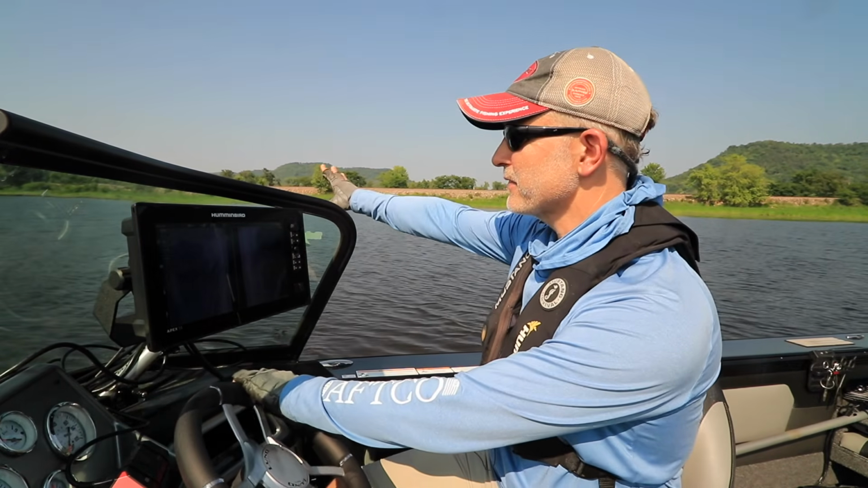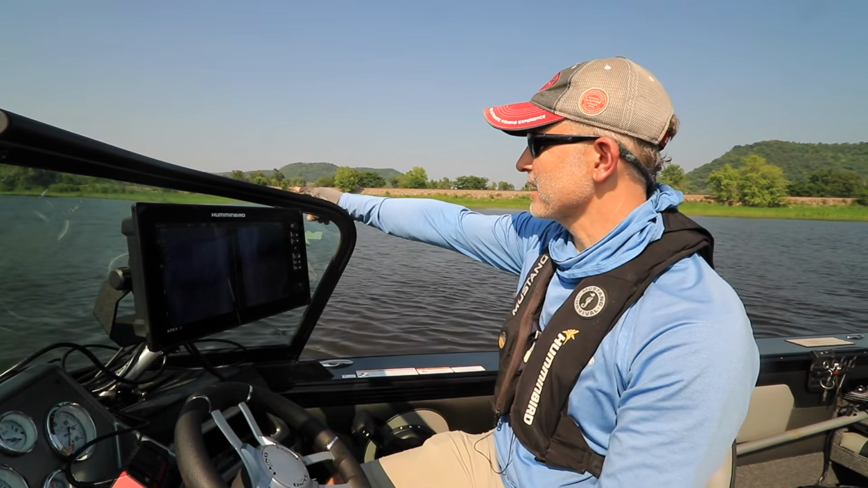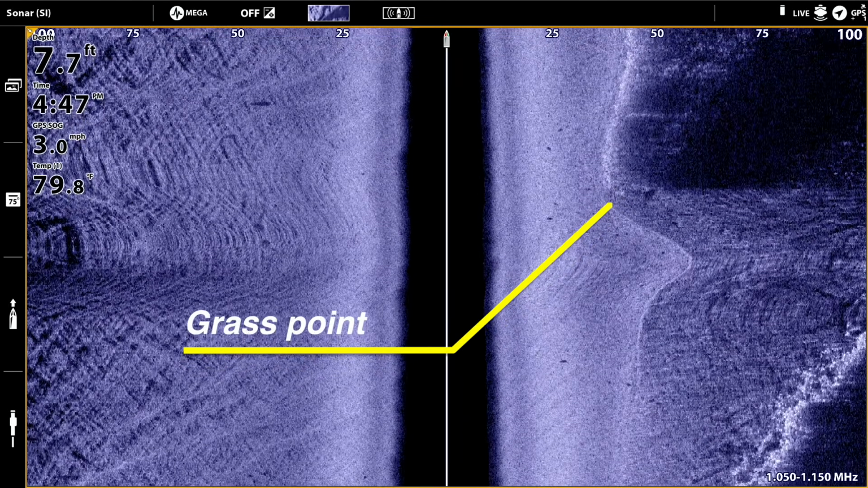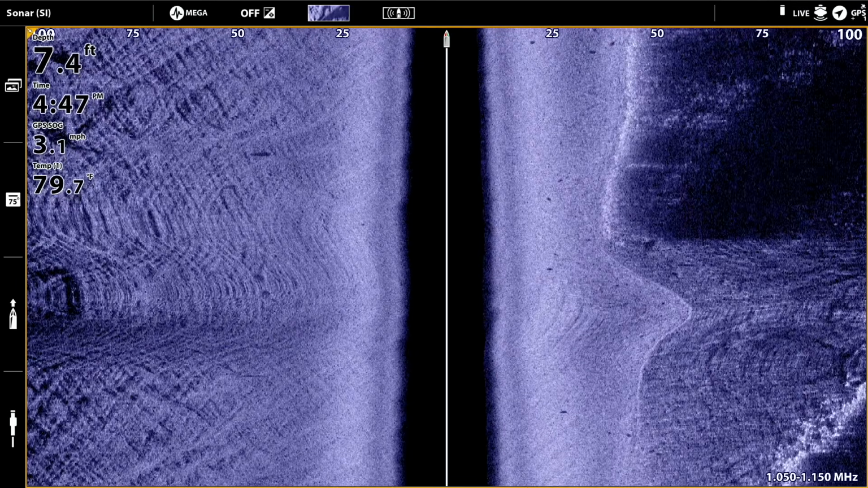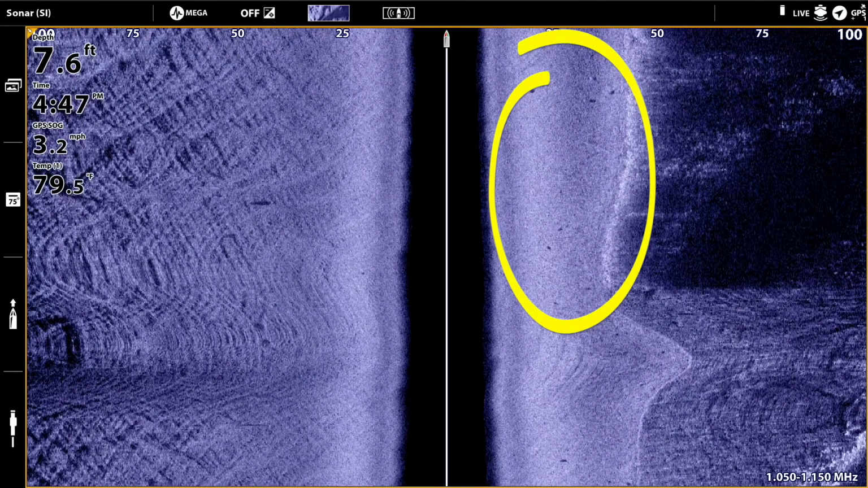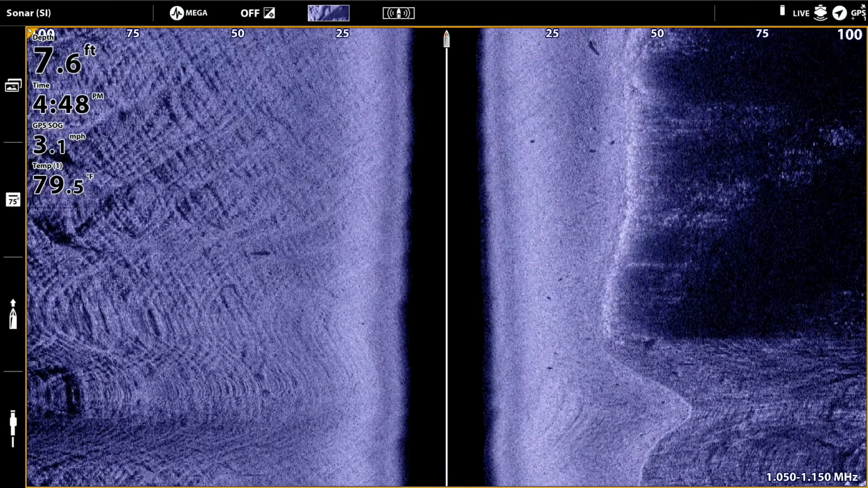Now, at the opening of this little side channel, it looks like we've got a nice little grass point extending off of this finger of emergent vegetation. So we've got a nice little point of all submerged weeds there and a bunch of fish that are using this side of it. Where the current is sweeping past that grass, that's where we're seeing lots of fish congregating in this particular area.